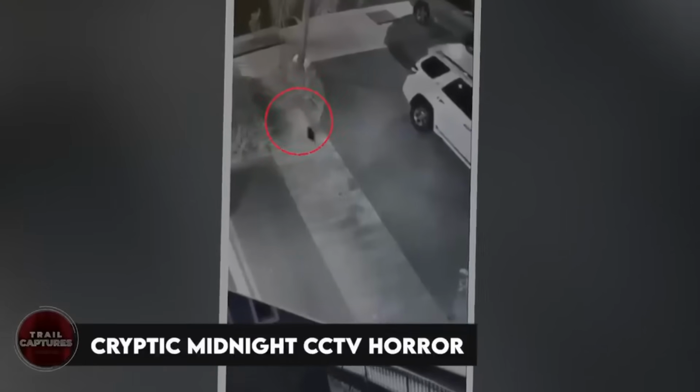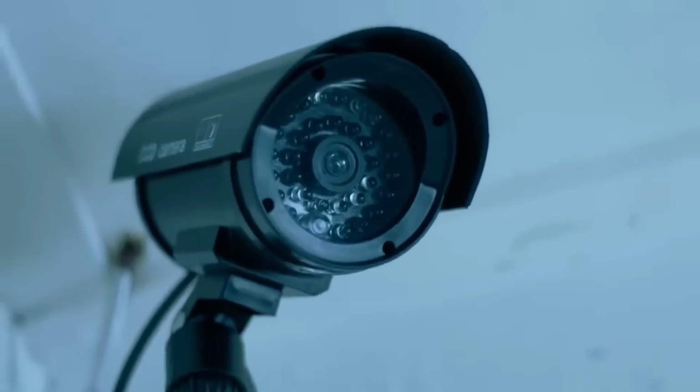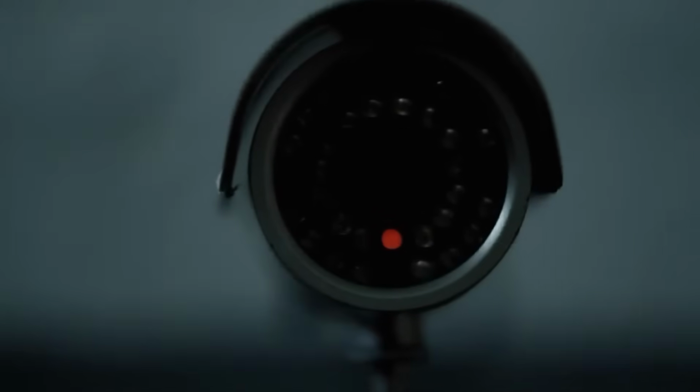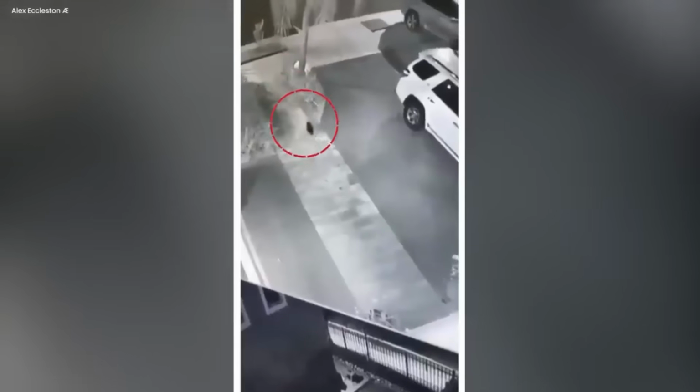Cryptic midnight CCTV horror. Late at night, when it was really dark, cameras that watched everything silently saw something strange. A camera, like a watchman in the shadows, showed a scary story. A thing, not completely a person and not really like a dog, appeared when it was not very bright. How it moved was weird, like a mix of a person and a dog that didn't follow normal rules. This strange thing walked through all the cameras one by one at the same time.